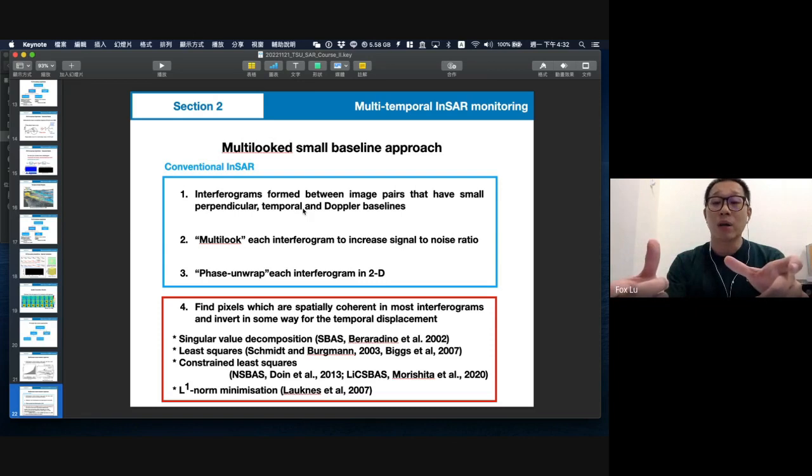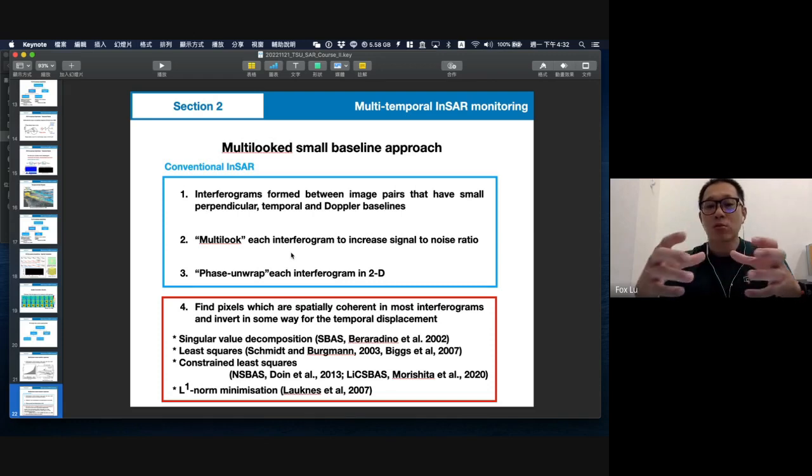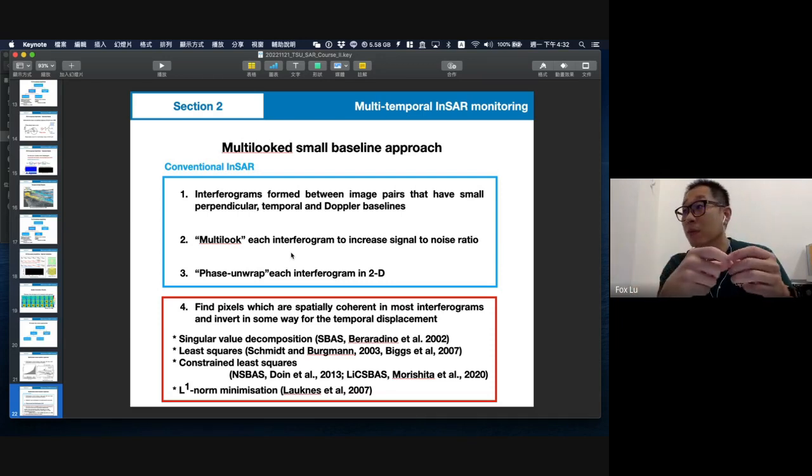So you can choose a very short temporal baseline. Another step is to form interferograms, but using the original phase may cause too much noise. So we use multi-look to increase the signal-to-noise ratio and make the signal more reliable.